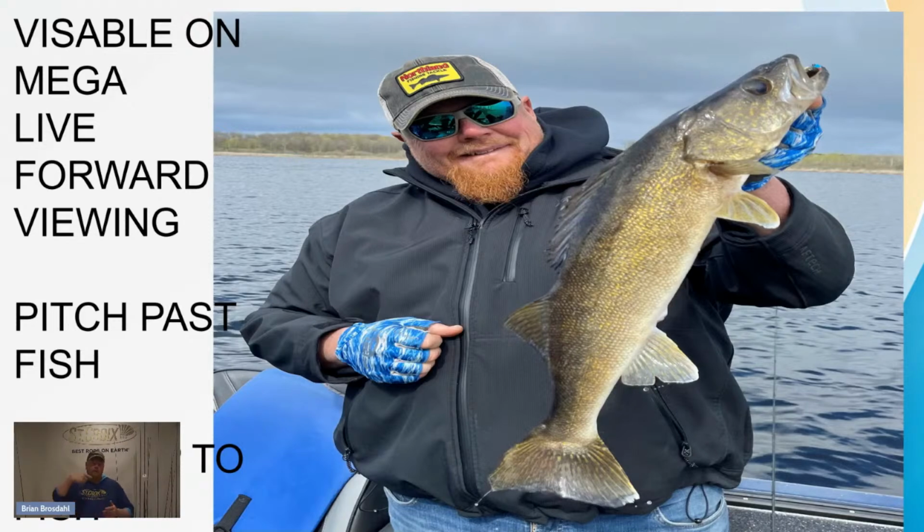I'm sure you're going to think of stuff. But I always pitch past the fish, up or downwind. If you're approaching fish upwind, the nice thing is you can spot lock, and it's not going to lunge at the fish, and the turbulence blows back. So a lot in tournaments, we're pitching upwind.